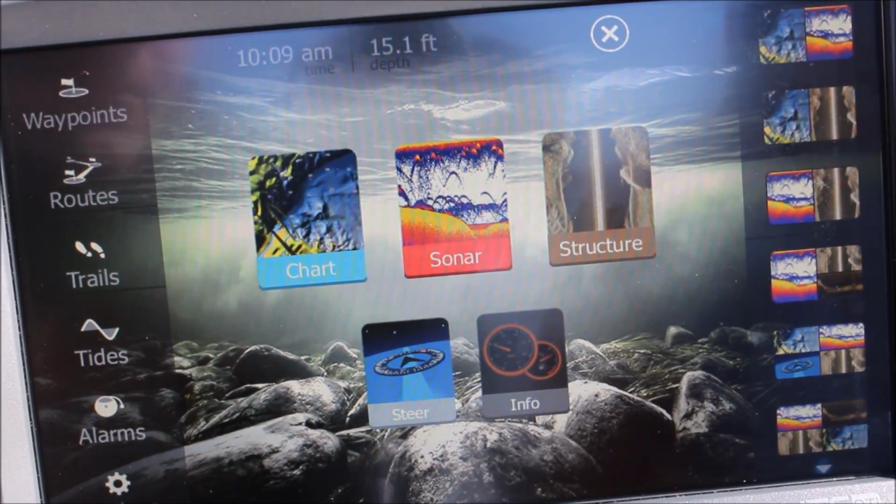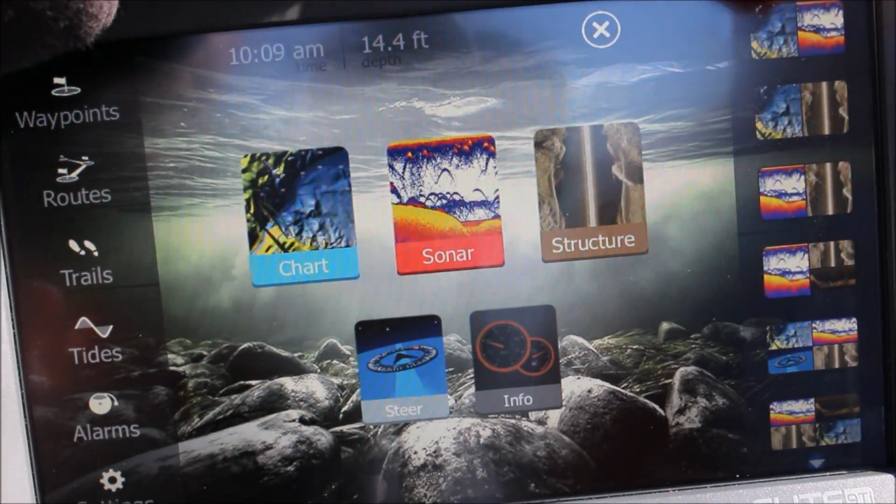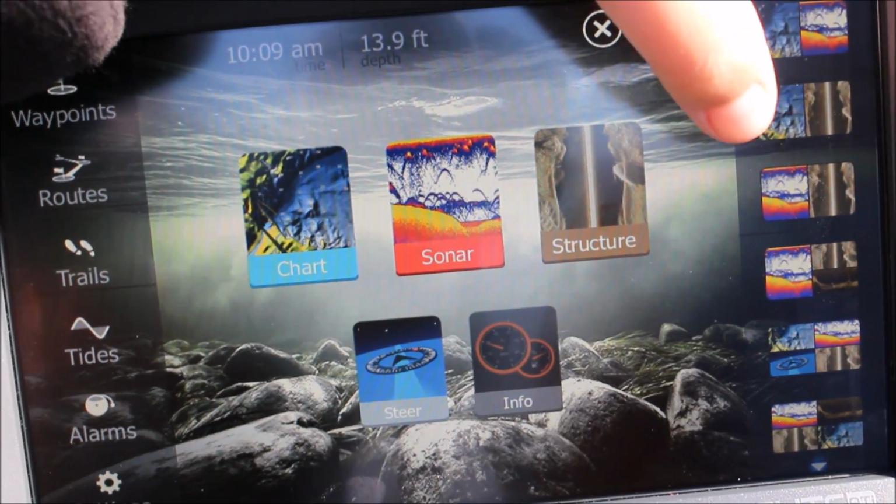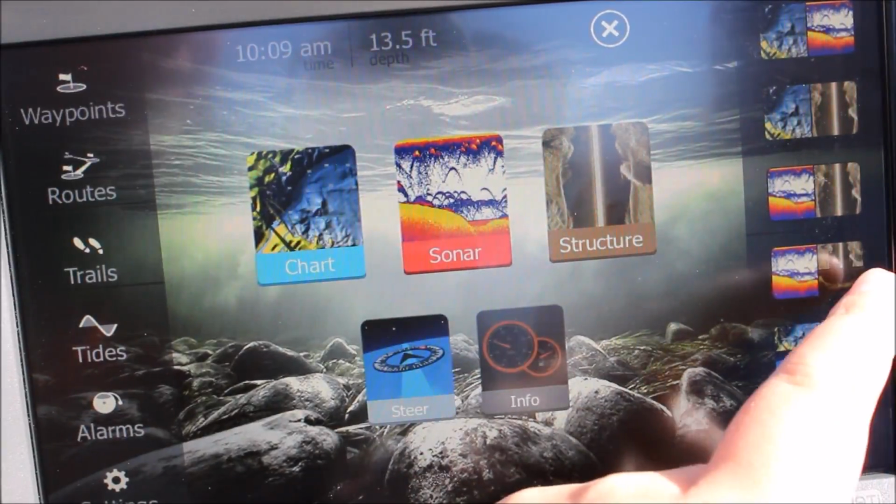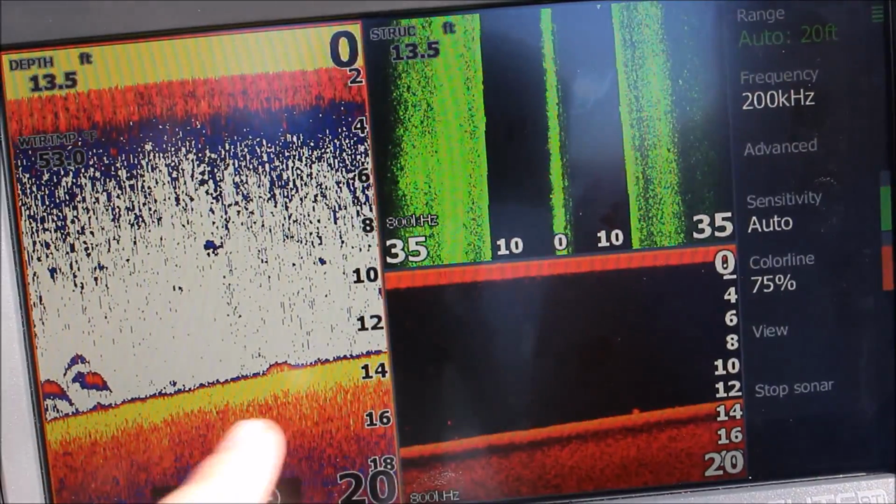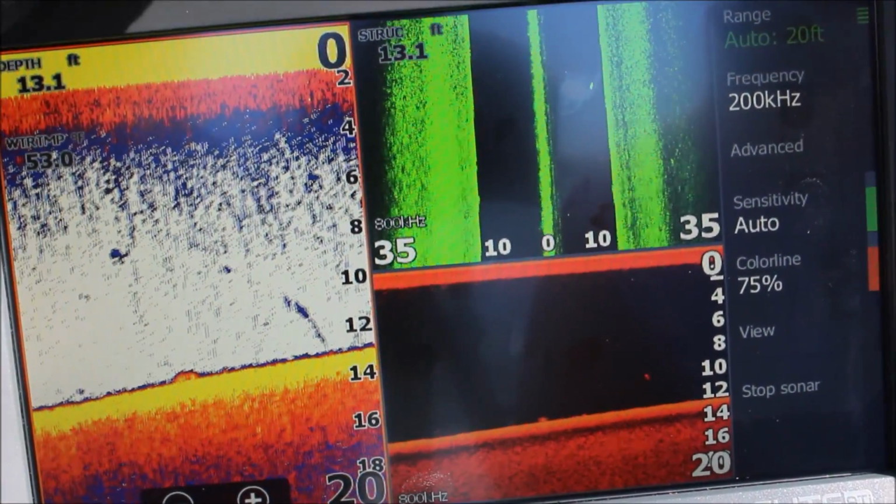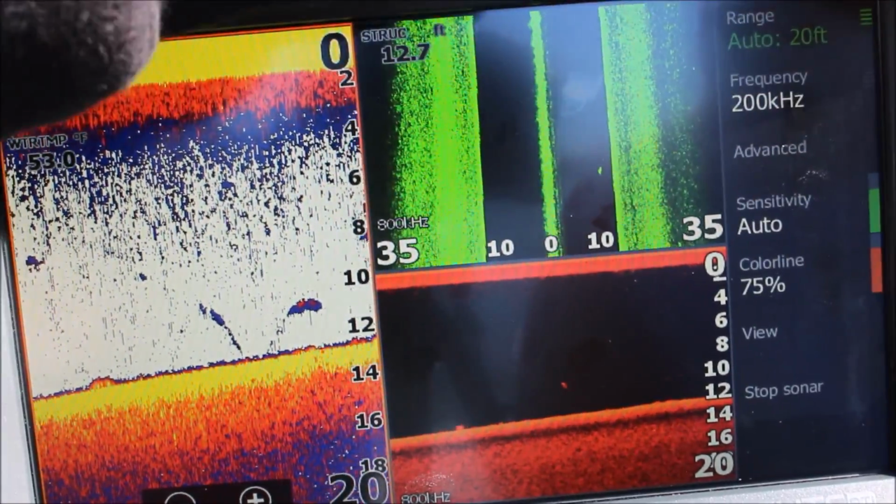So automatically your unit comes with these 4. It's chart with sonar, chart with structure scan with sonar, and then down scan, side scan, and sonar. This is the one that we were using a minute ago. So if you want to make a new one, you scroll all the way down to the bottom.